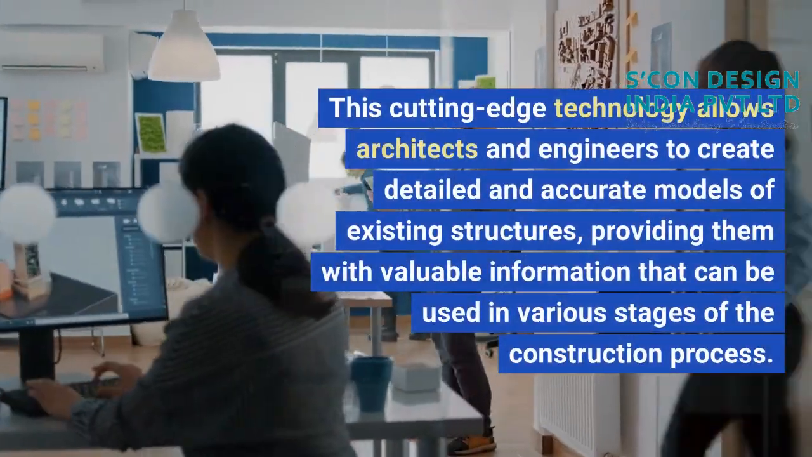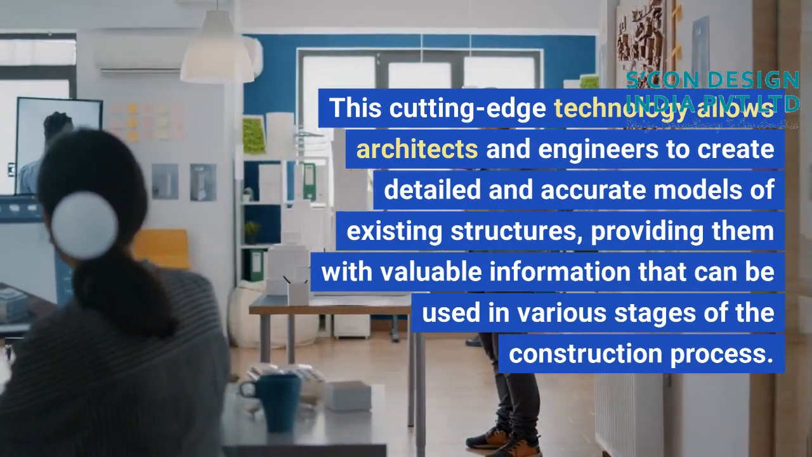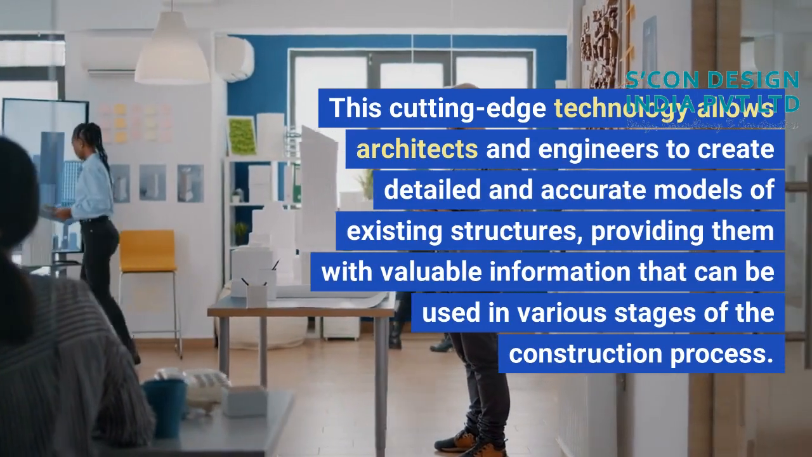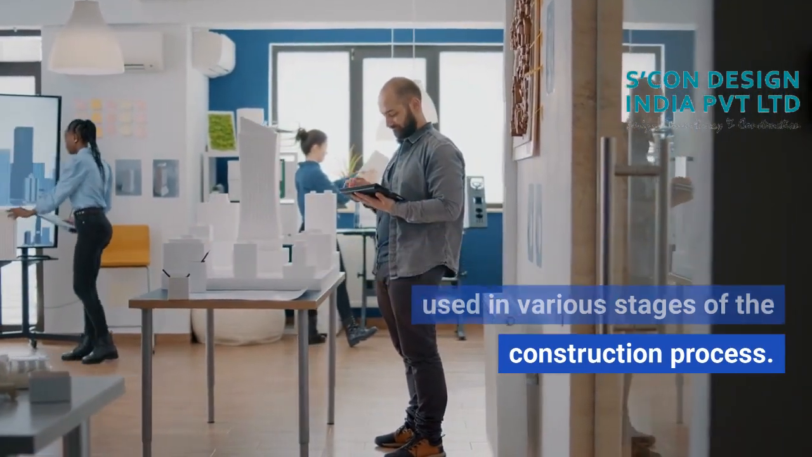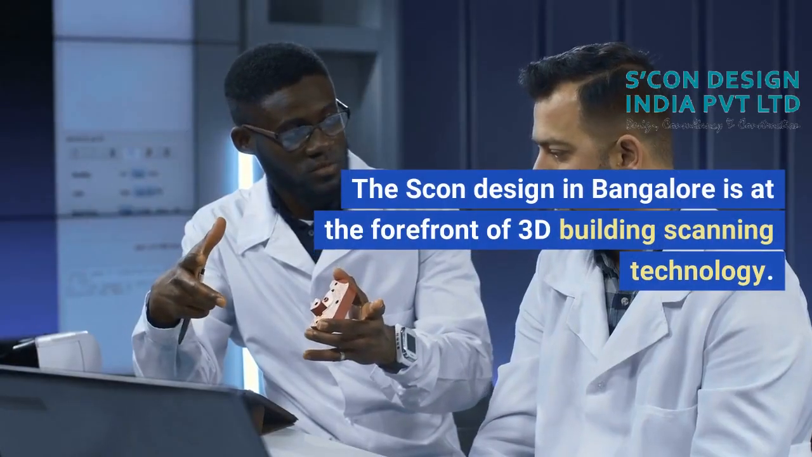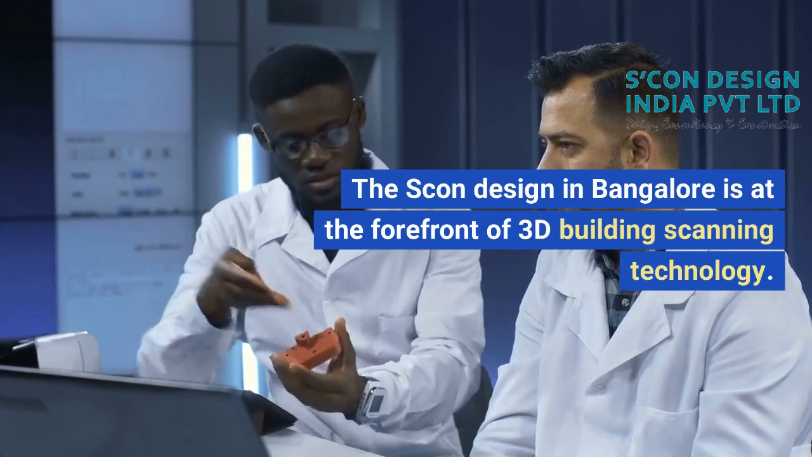This cutting-edge technology allows architects and engineers to create detailed and accurate models of existing structures, providing them with valuable information that can be used in various stages of the construction process. The SCON design in Bangalore is at the forefront of 3D building scanning technology.